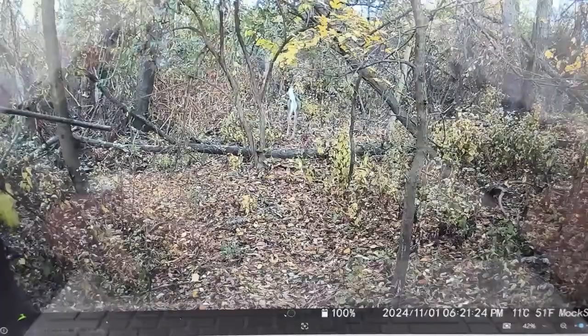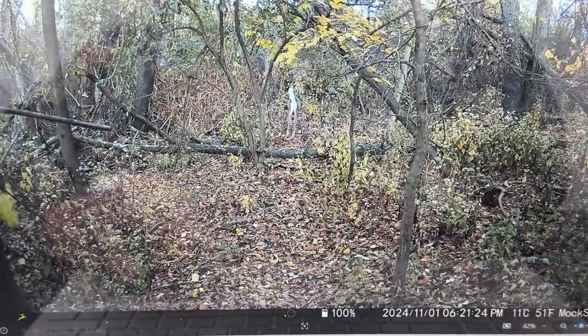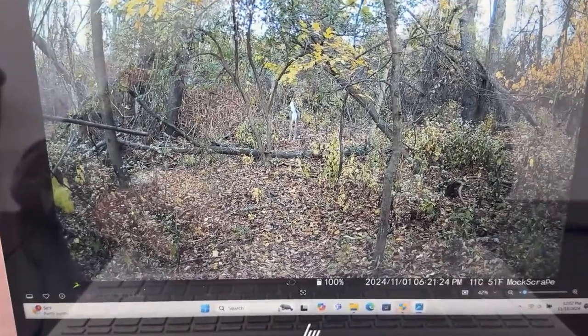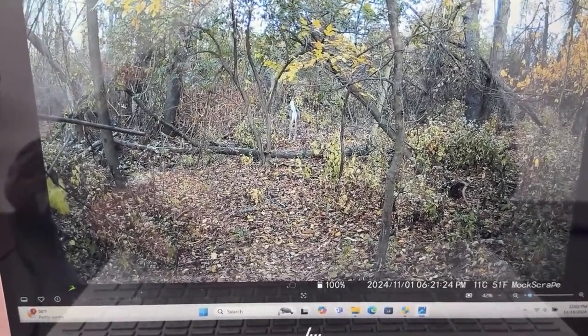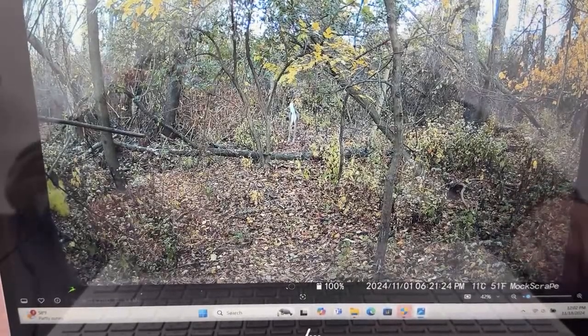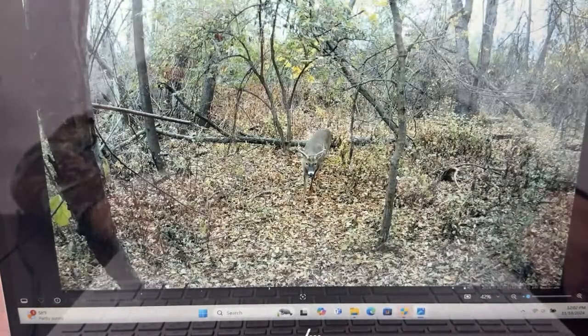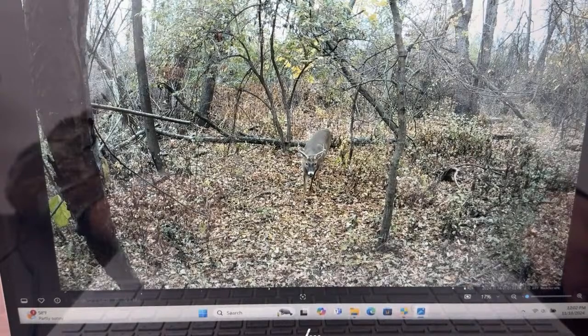All right, so there's a deer's butt going up the hill there. Okay, there's the time and everything there. So that is 11:01, and that is 6:24 p.m. as well. And then there's nothing, probably a leaf or a bird flew by, or a deer walked through there. That's a night picture. And then there's another buck coming down the hill there.